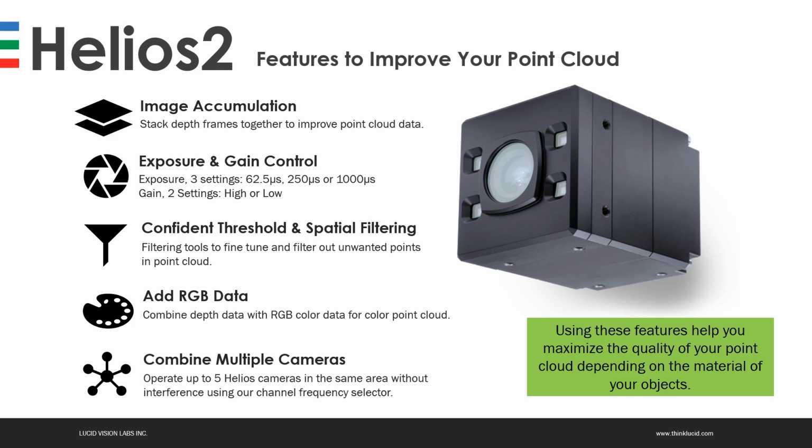Image accumulation is able to stack depth frames together to improve the quality of the point clouds. Exposure and gain control make it usable in different lighting conditions and with different object reflectivities.